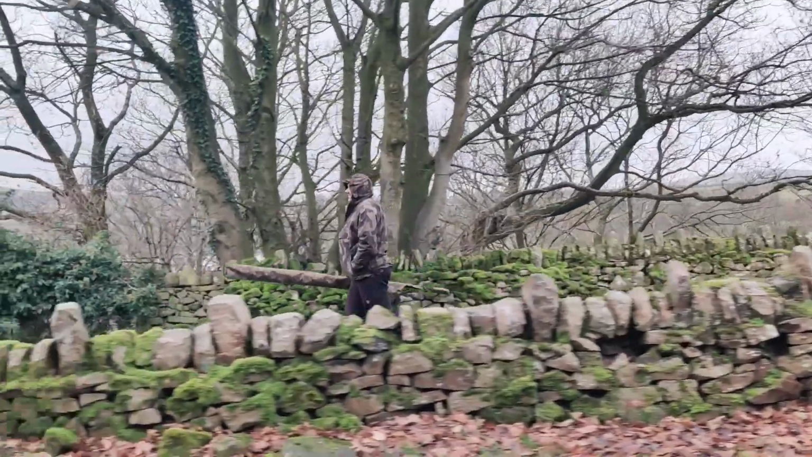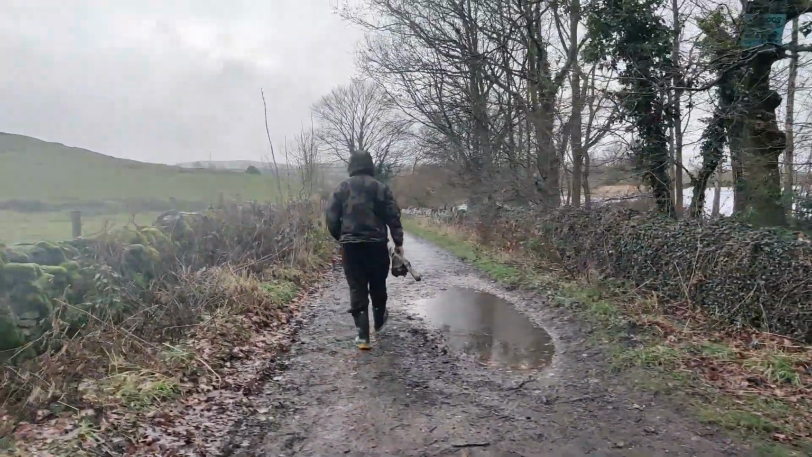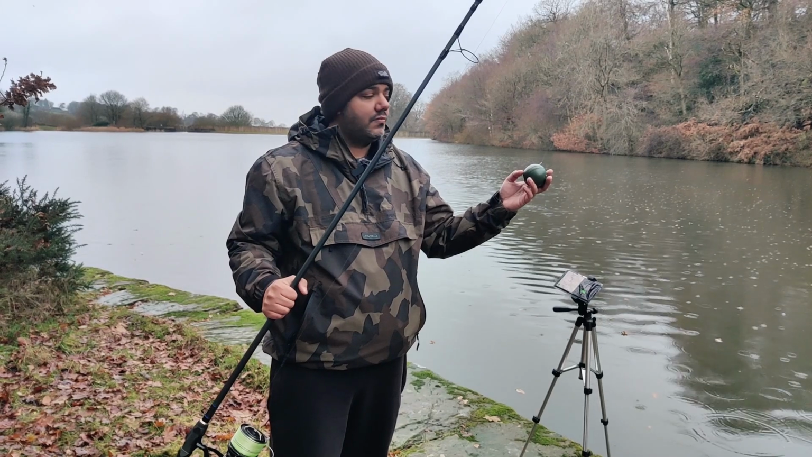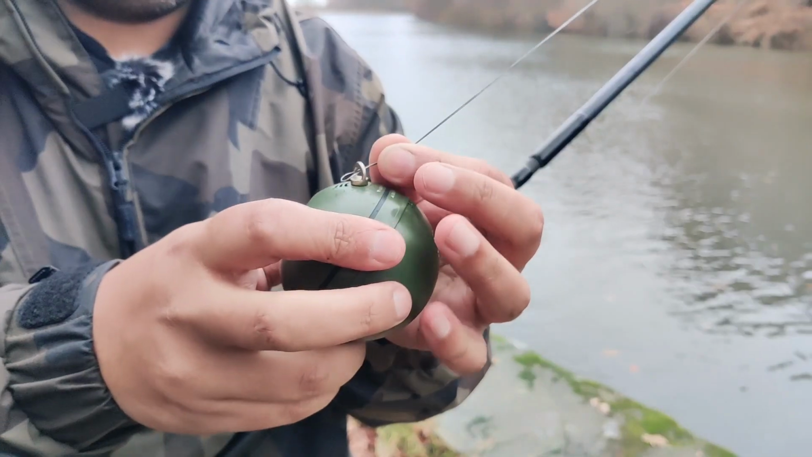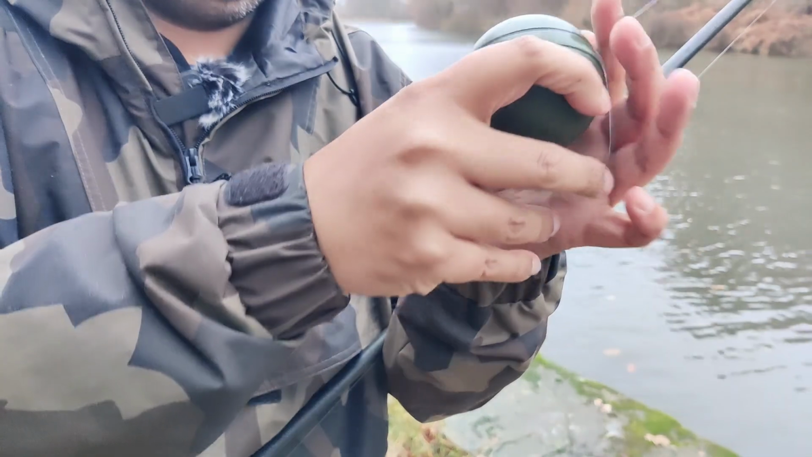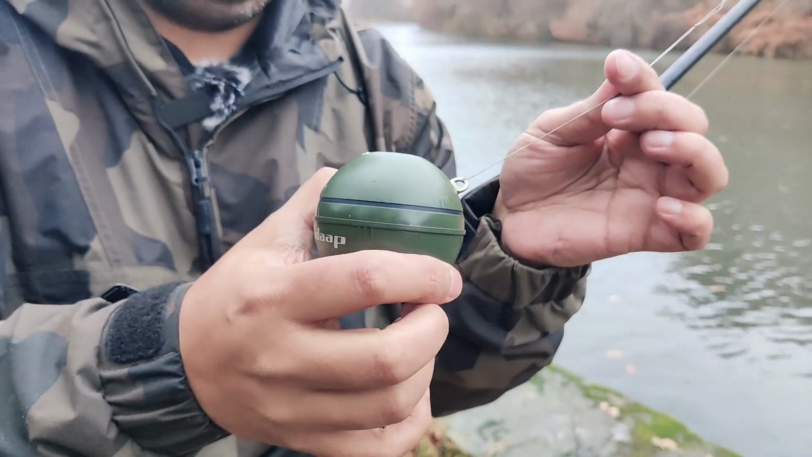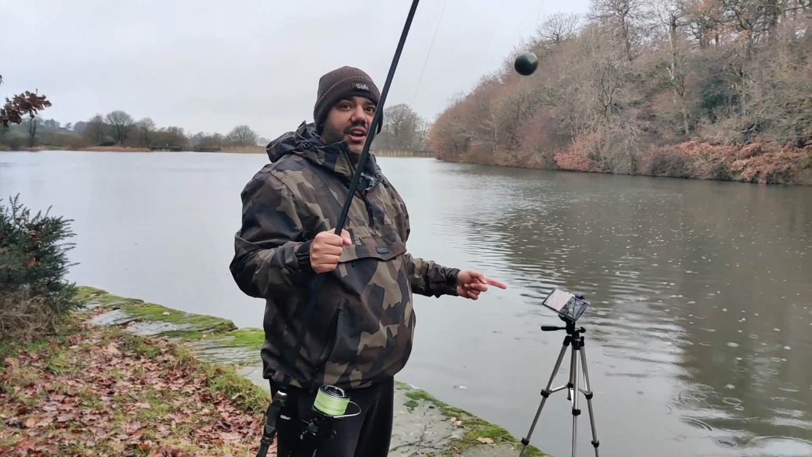Cool, well should we go and have a look at the gear you use then? So, I use my spod rod, a Deeper, a tripod and my phone for connecting to the Deeper.